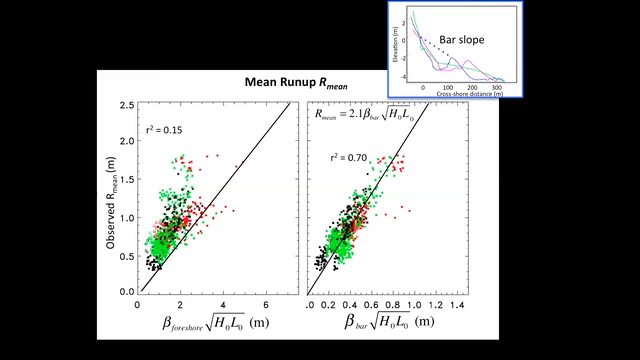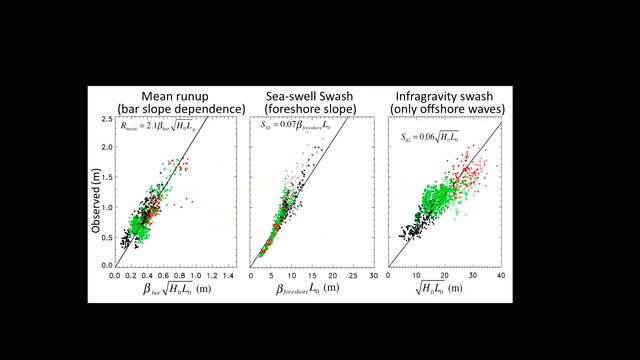So pulling those three together, shown here now, the mean run-up is on the left. That depends upon the bar slope and the offshore wave conditions. The sea swell swash in the middle just depends upon the foreshore slope. It's independent of the offshore wave conditions, sorry. And then the infragravity run-up on the right, which only depends on the offshore wave conditions.